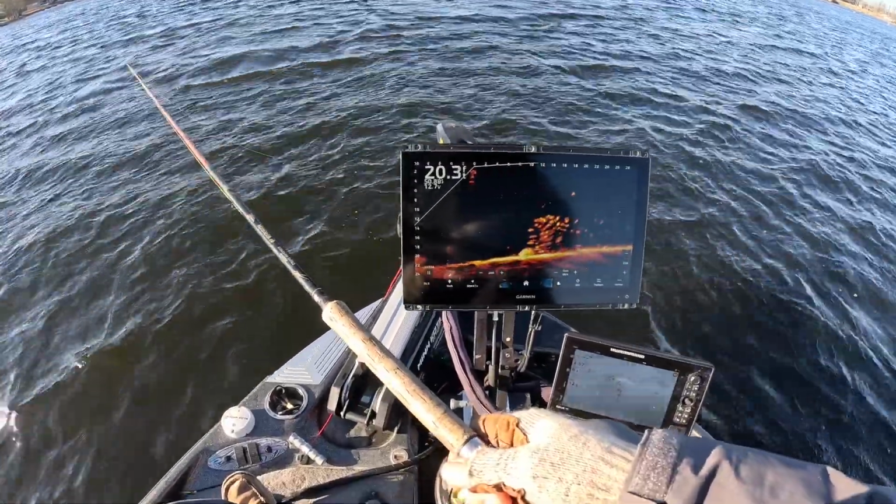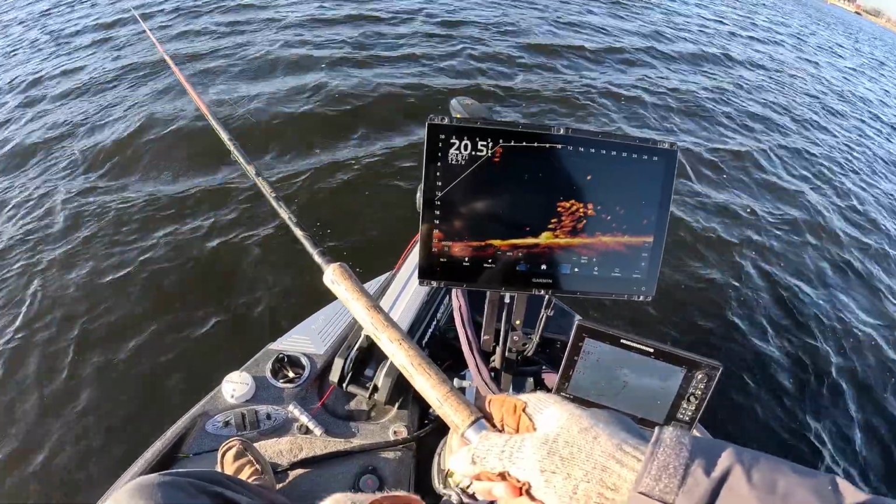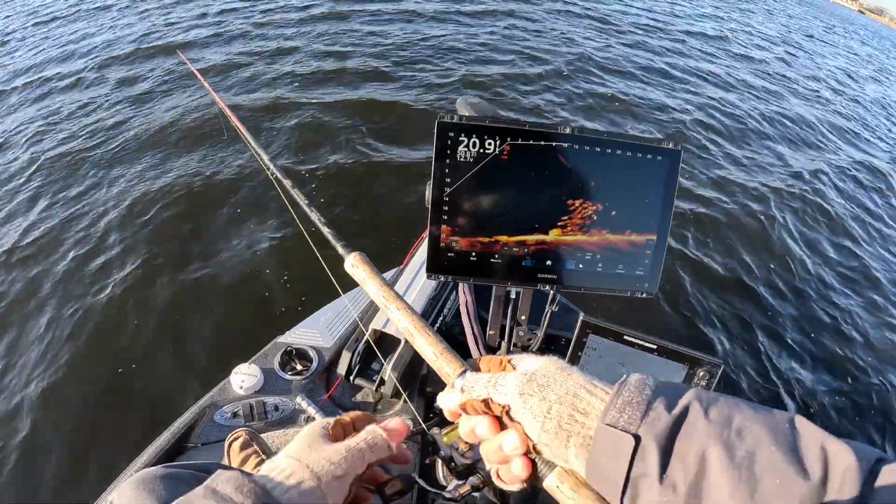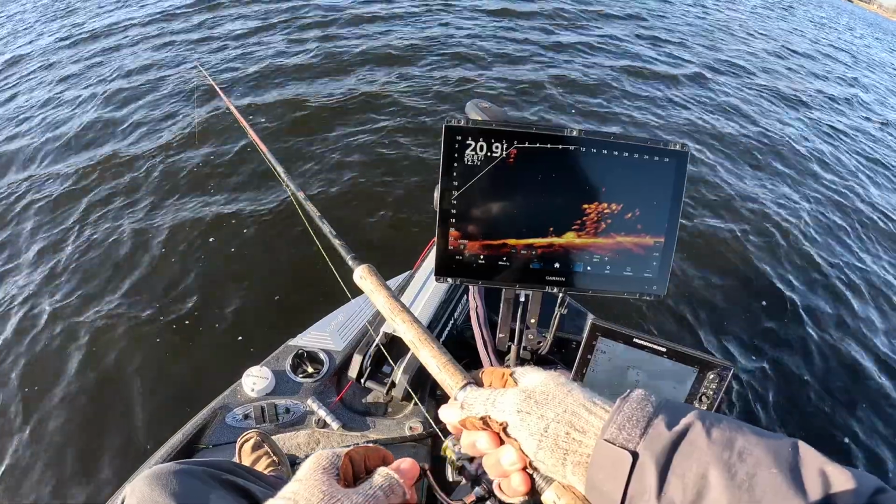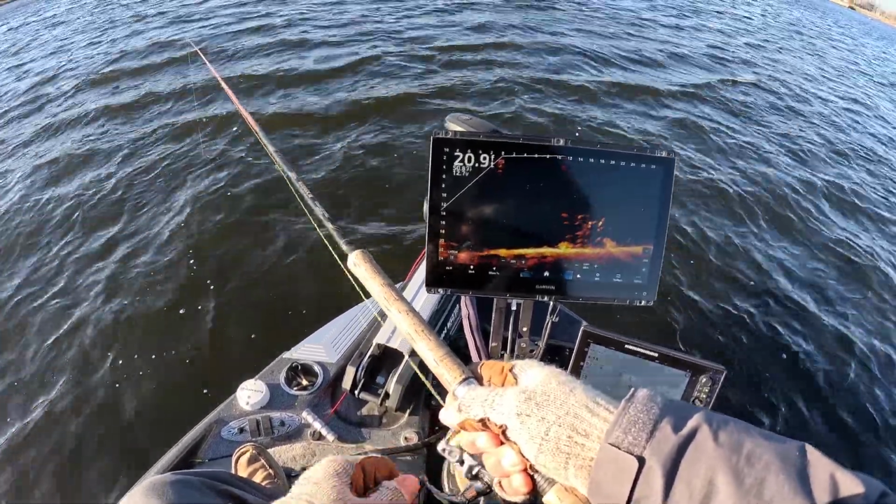Again, a little bit harder to find, but not really. Not on a big screen like this, but definitely a slower presentation. It's a great thing to have in your bag, and that's the one use for these 1/16 ounce jigs I really appreciate. Look at this guy. These guys are really coming at it.